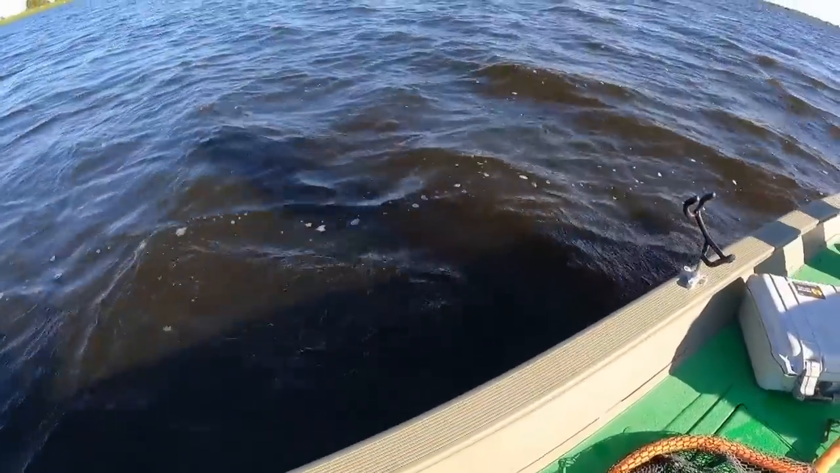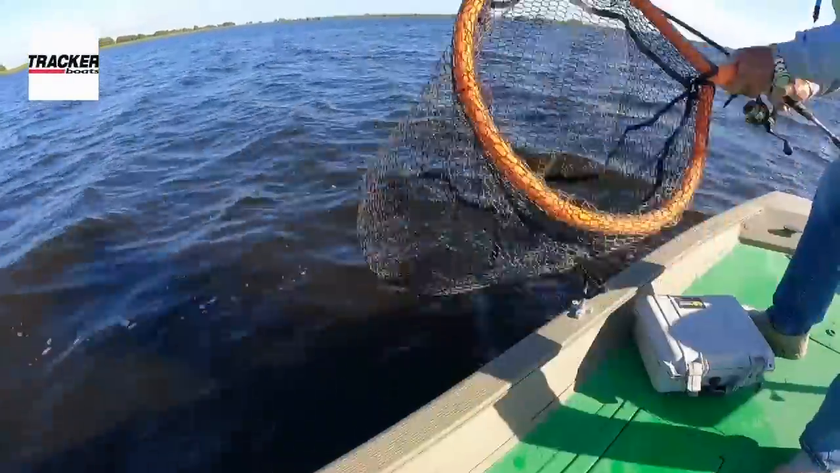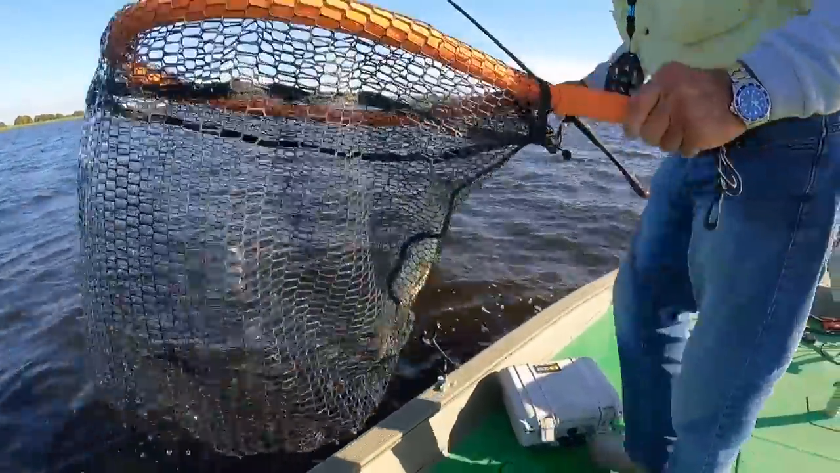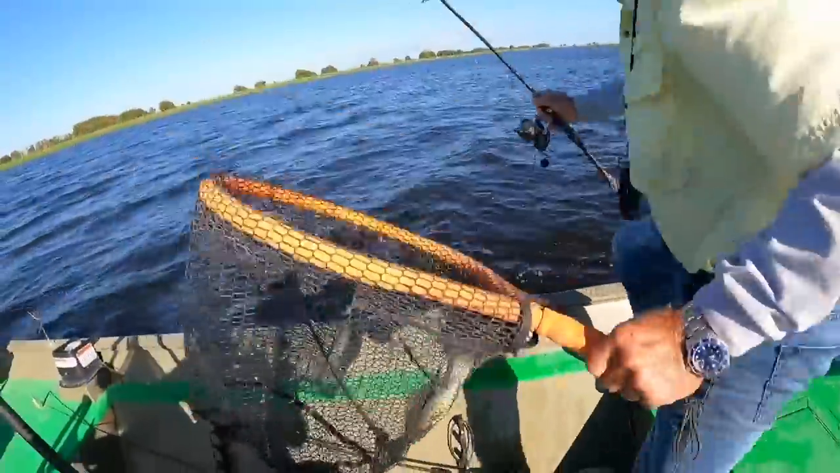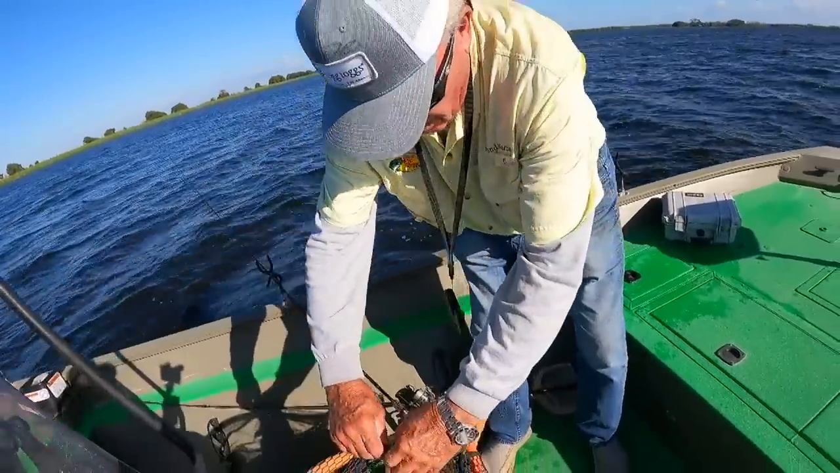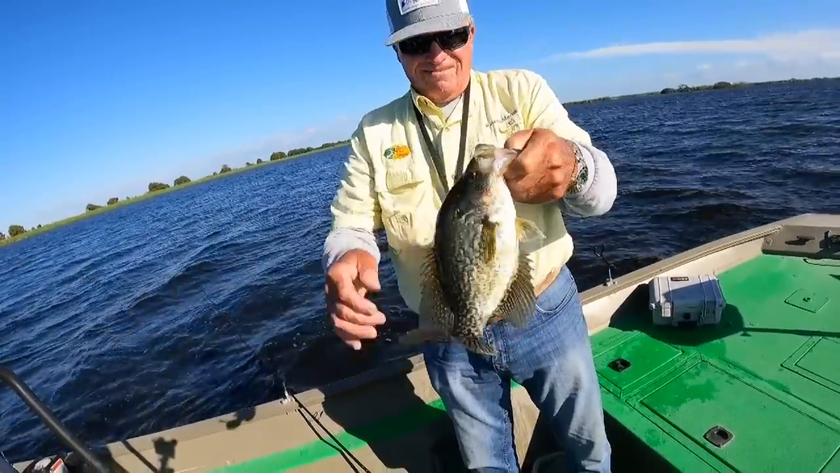Oh, that's a nice one. Oh, look at this guy. That's a really good one. Yeah. Okay, folks. Let's see. This is the kind of crappie that we're talking about. This kind of crappie right here is what people come to Florida for. Big old giant slab like that.